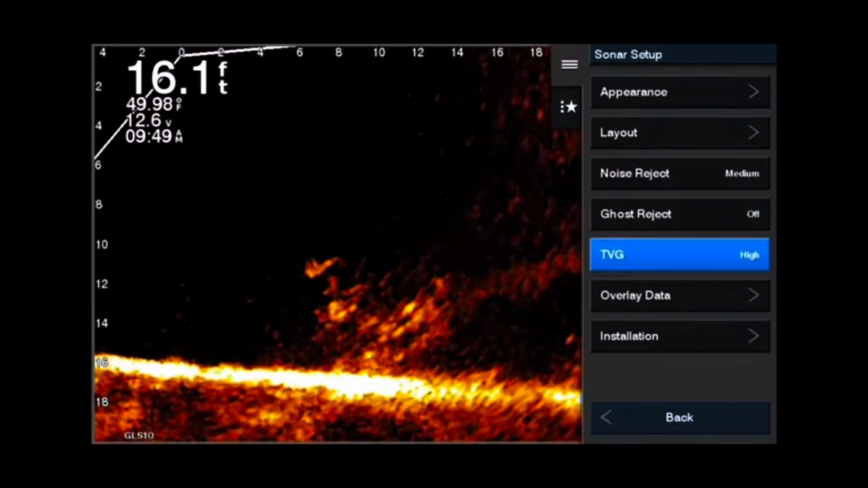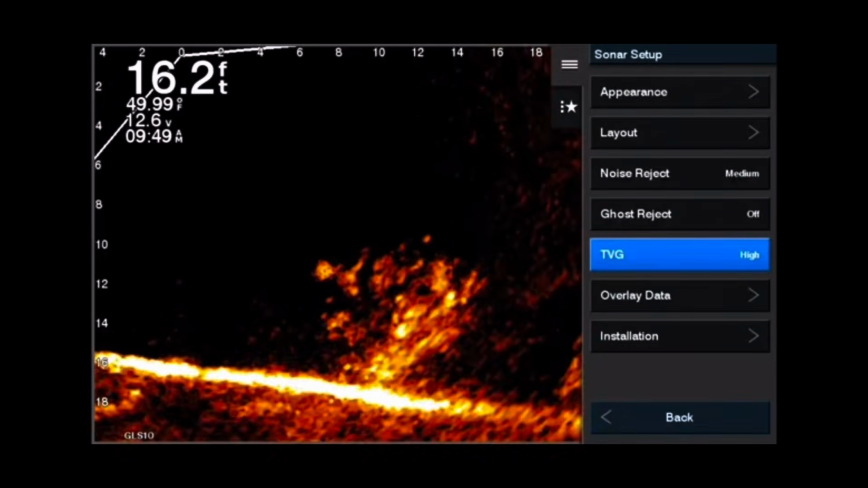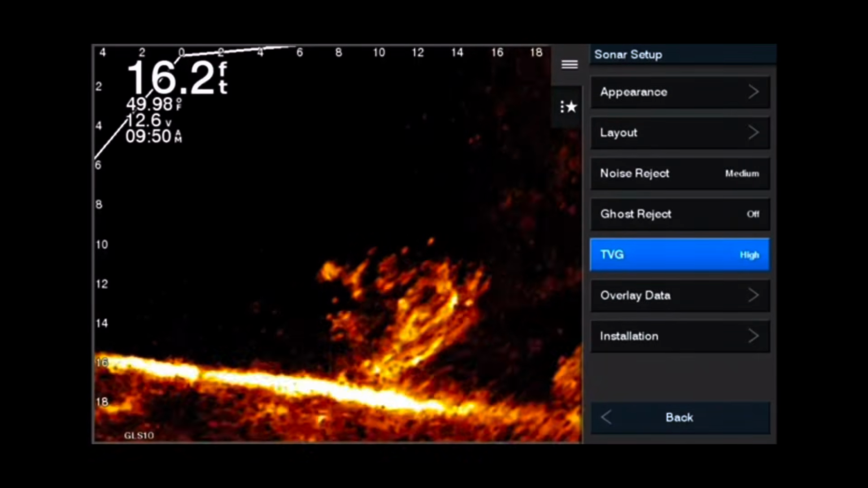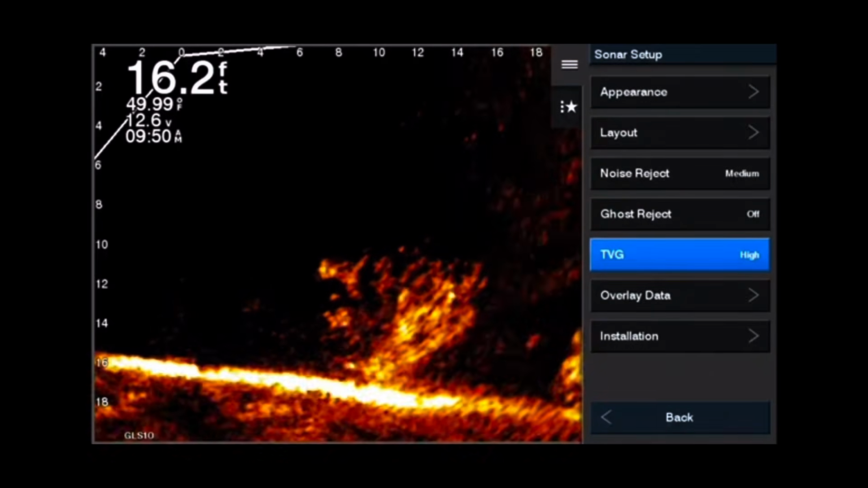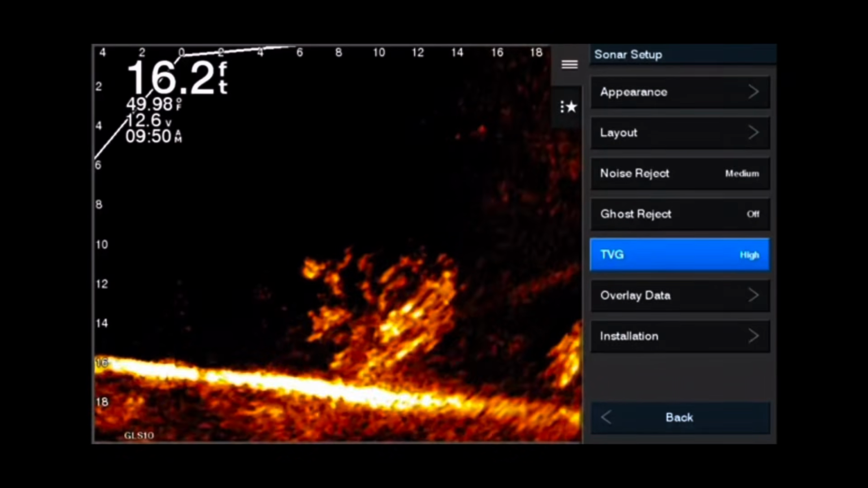It actually starts to filter out part of the bush that's down at the bottom right here. And when you start to filter out part of your bush, you absolutely know that it's going to filter out your jig. So on any adjustment, always look to use the minimum that you can get away with, and that's going to create your best picture.